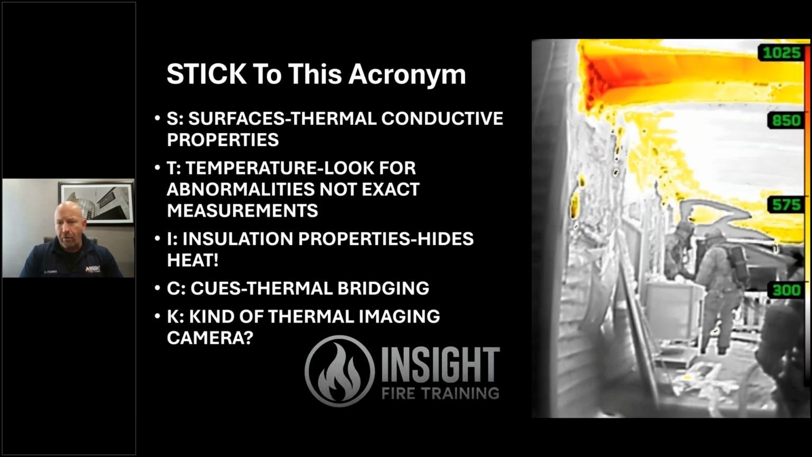We have different surfaces on the outside of these buildings. Could be wood, could be metal, could be vinyl, could be brick, all kinds of different surfaces. Then we're looking at temperature, not exact measurements, but abnormalities, right? We know fire, but we look for extreme temperatures or patterns that shouldn't be there, which we'll get to here in a minute. And then insulation properties.